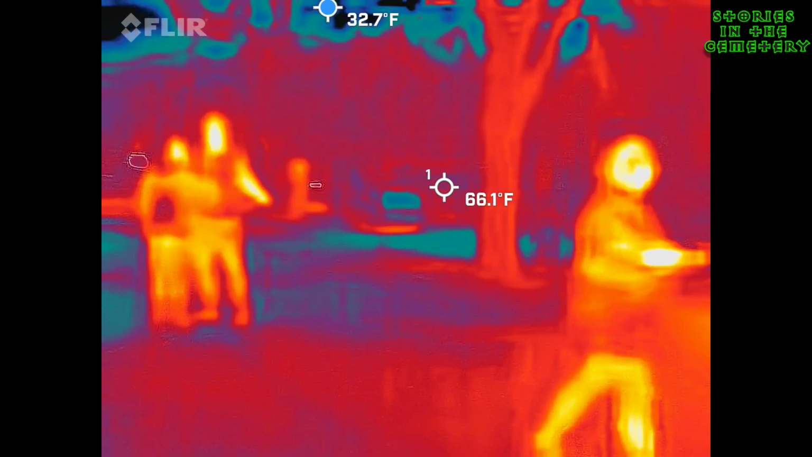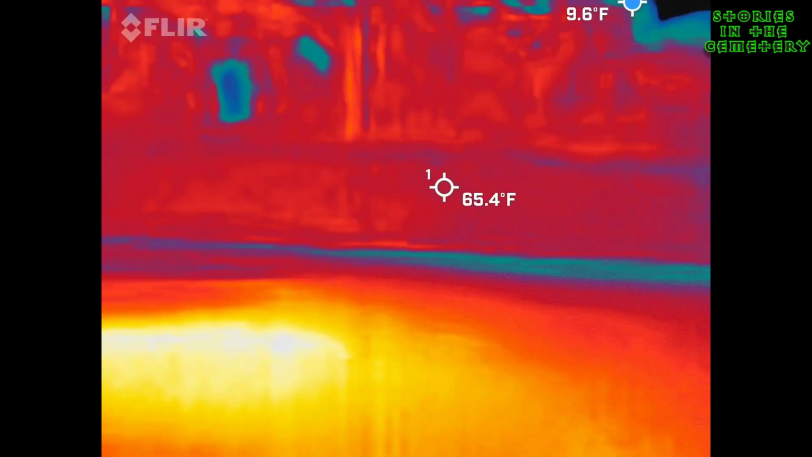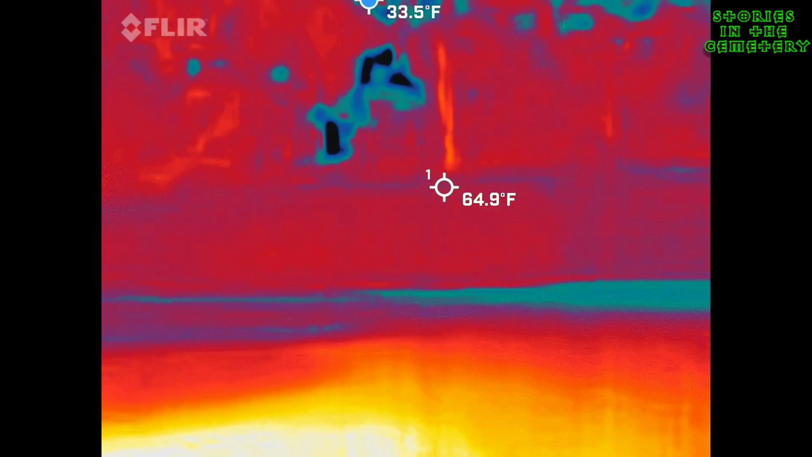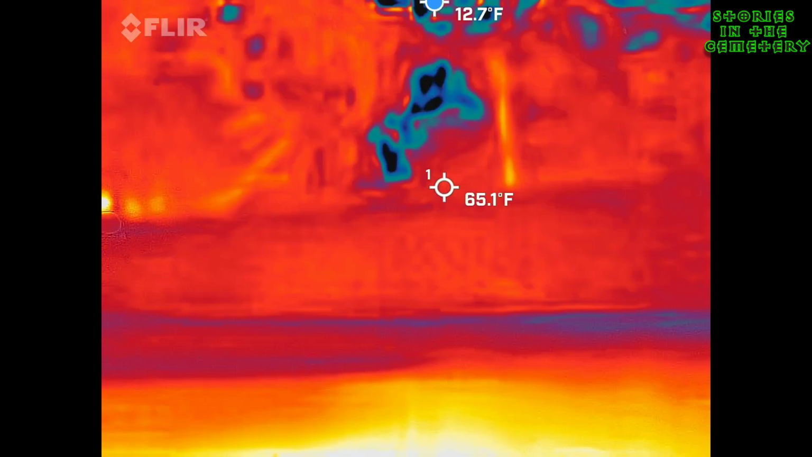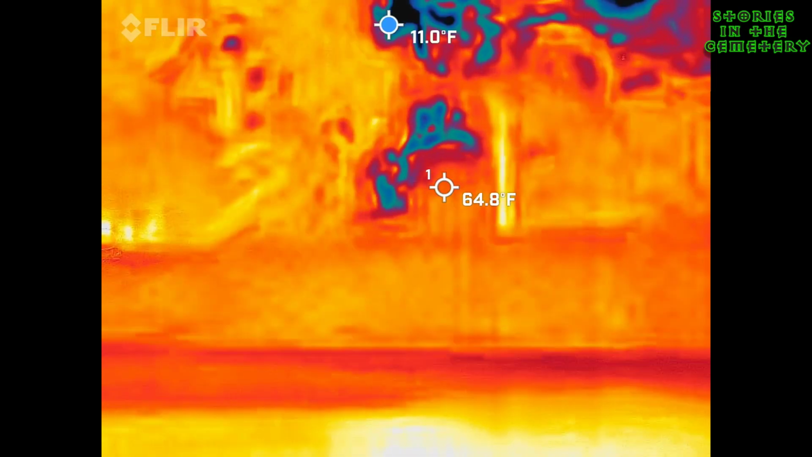How does this pick up shadow? It's an absence of light. So it looks like it's in front of something else. Okay. Does that make sense? Yeah. Okay. Because it was picking up my shadow. Absence of light.